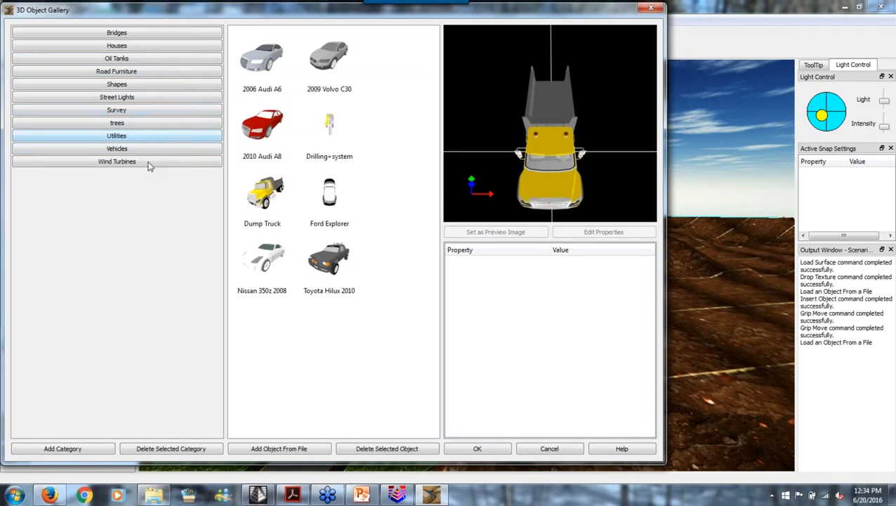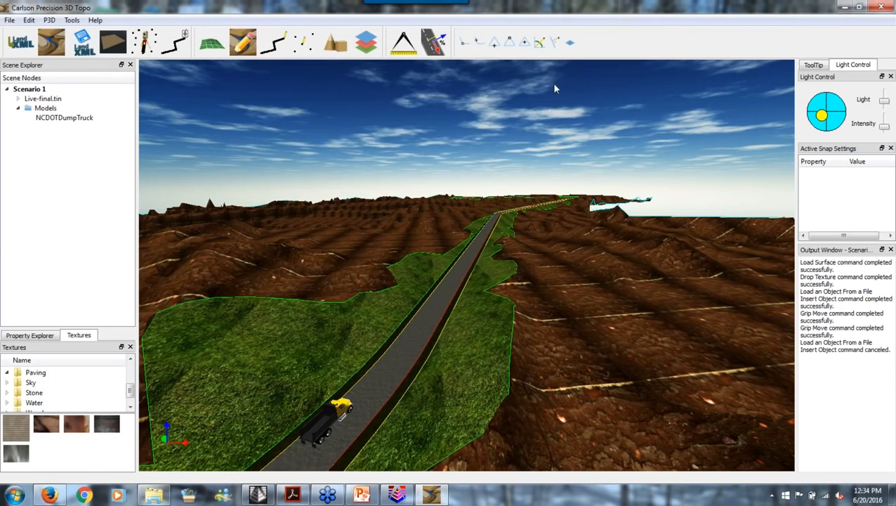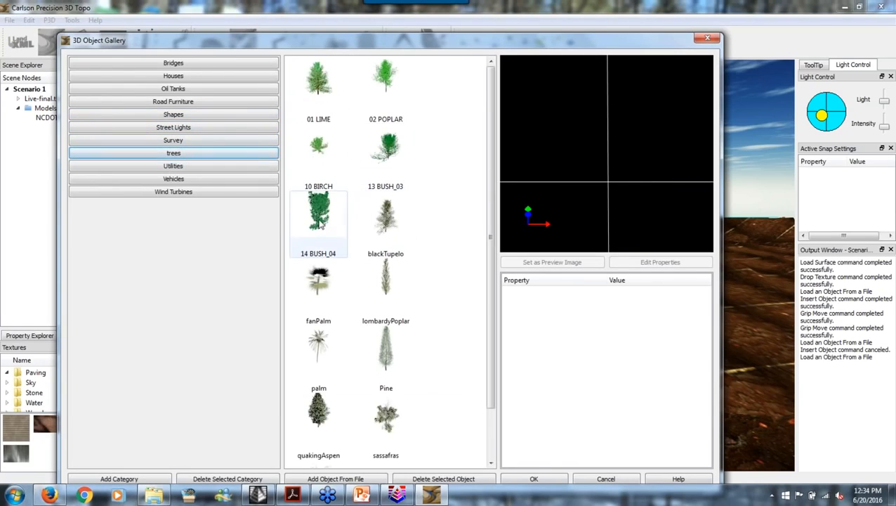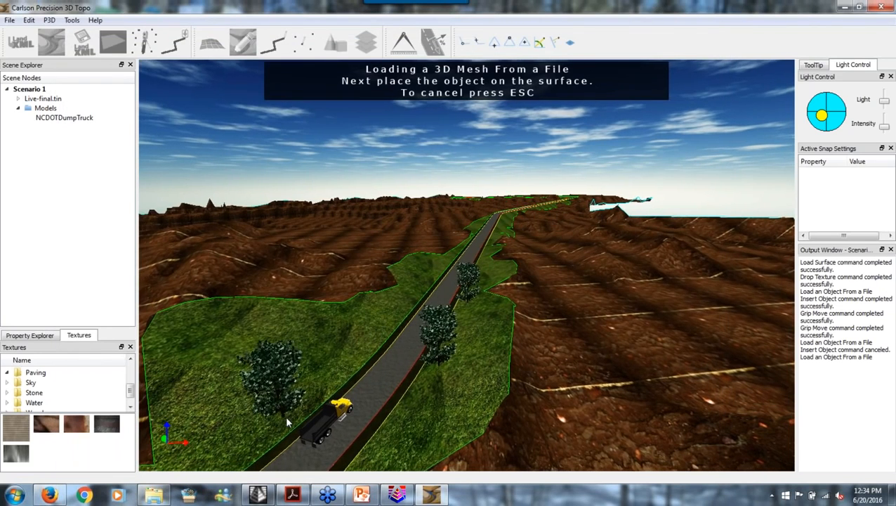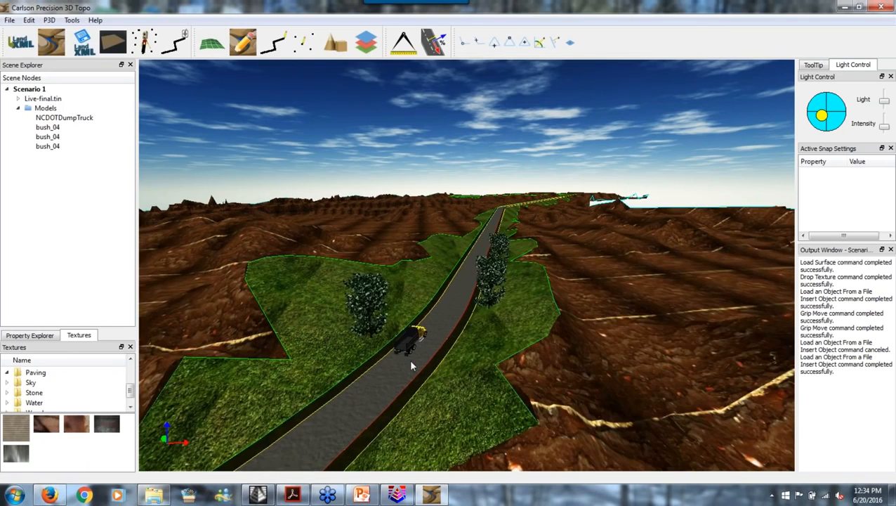Obviously, you can get stuff from lots of sources. What's the one? SketchUp. You can get your own stuff in here. But you can basically put trees and decorate the thing, I guess is the word. I don't know if that's an official term I'm supposed to use, but that's basically what you're doing. You put some trees in here and make yourself a nice visualization to present to a client.